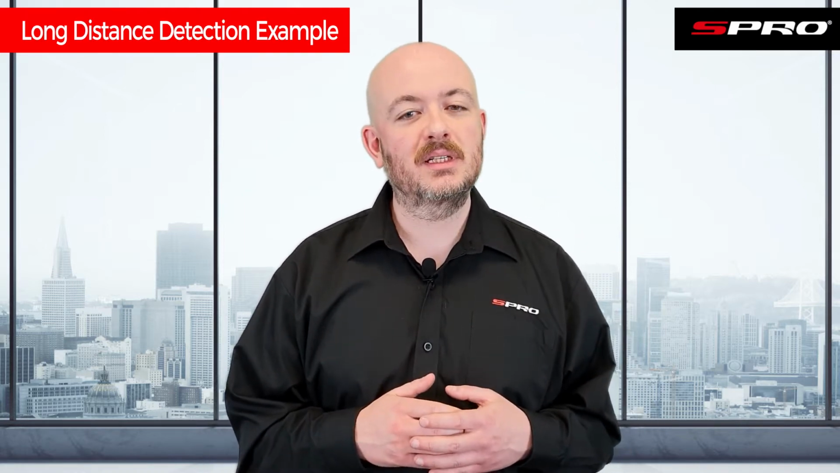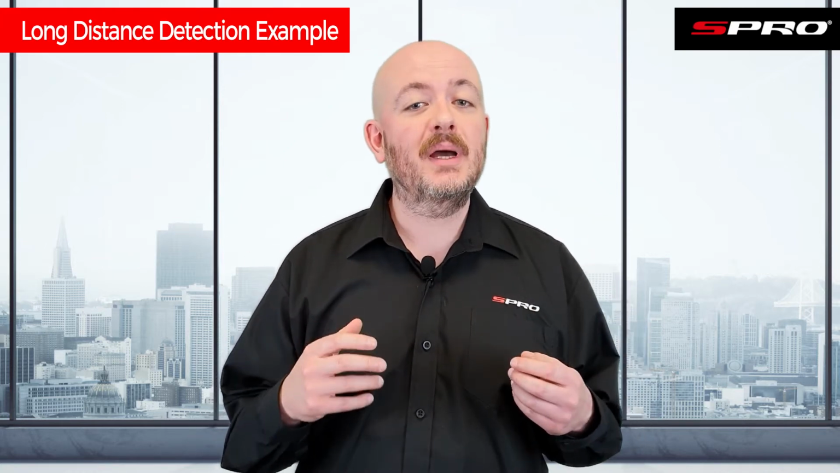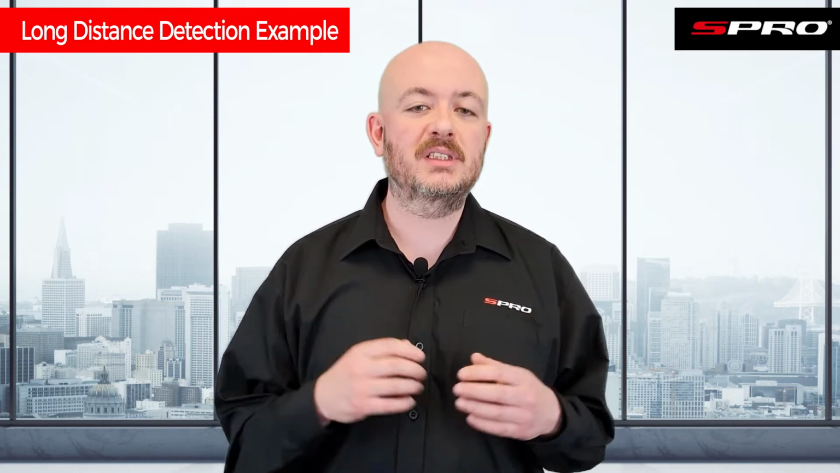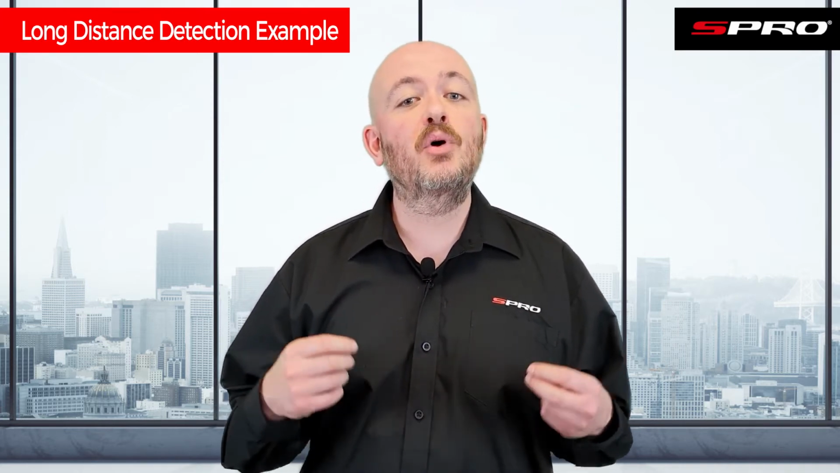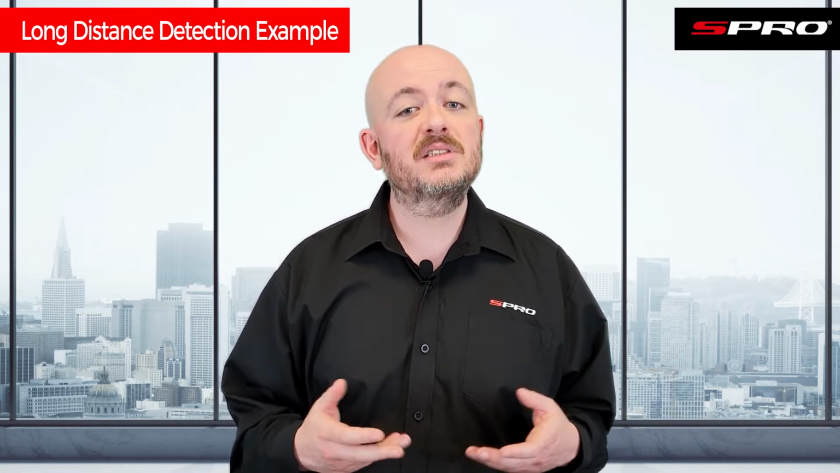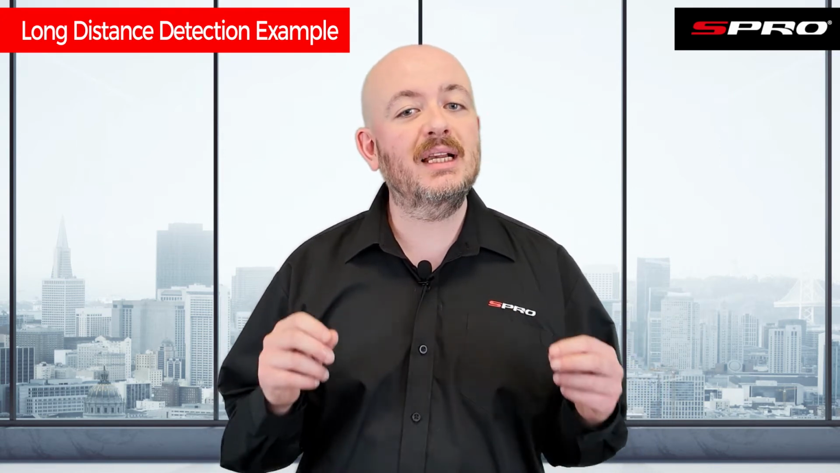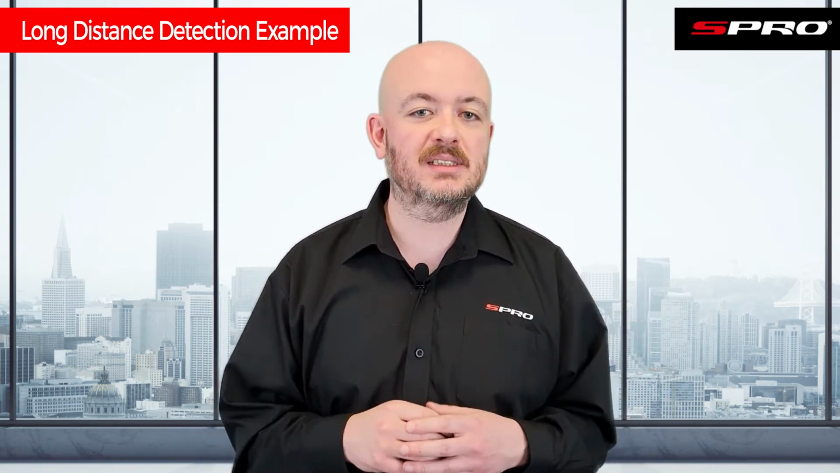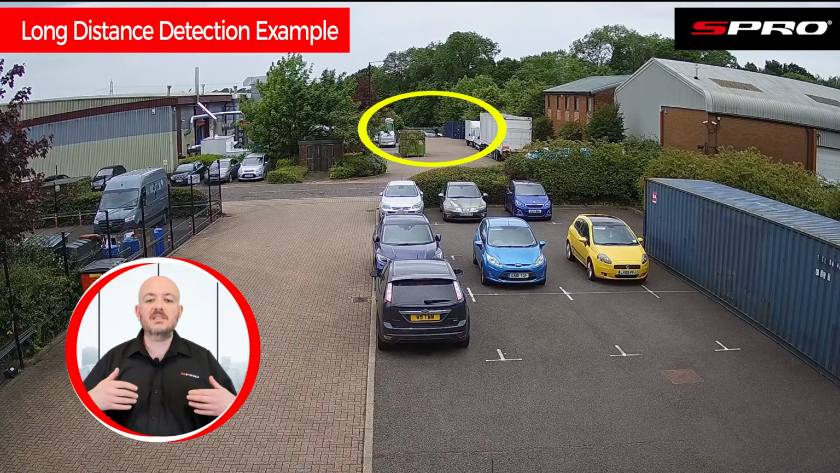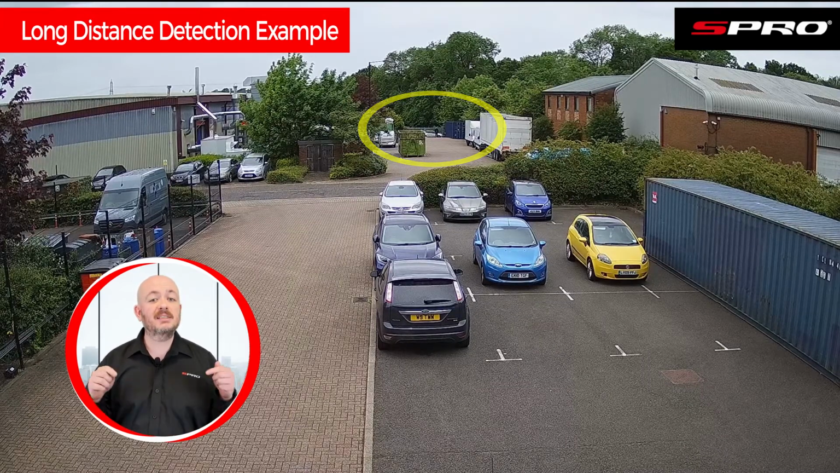distance example. We've covered how powerful the thermal cameras are at detecting hidden targets, but even when a target is out in the open, thermal cameras are the most accurate method of detection. It's actually even more accurate than our own impressive AI Pro technology. This is because thermal cameras are not looking for pixel changes, but heat signatures, which greatly increases the camera's effective distance. If we look at this standard recording, the target is almost lost entirely into the background. There's virtually no chance of detection taking place here.